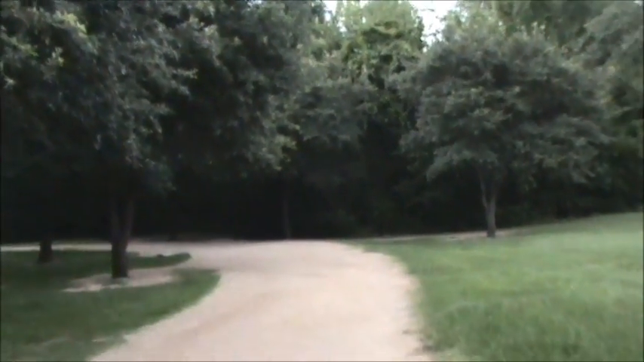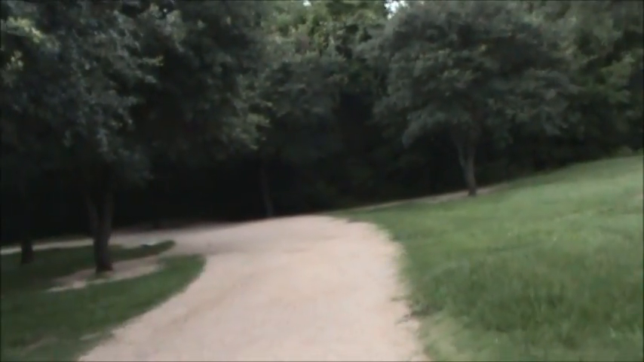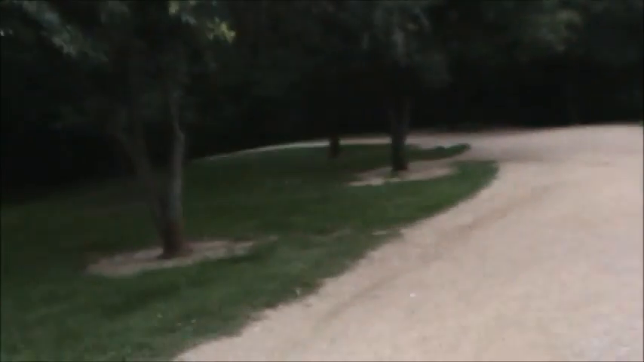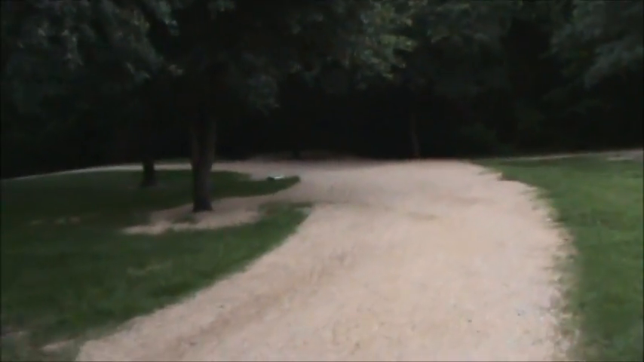It is 8:28 p.m. on July 1st, and I'm going to experiment. I'm kind of curious to see what kind of picture I'm going to get at this time of night. I'm going to be driving or biking on a part of a path that's actually on the south side of the bayou. Most of the time when I bike along the bayou, I'm on the north side.